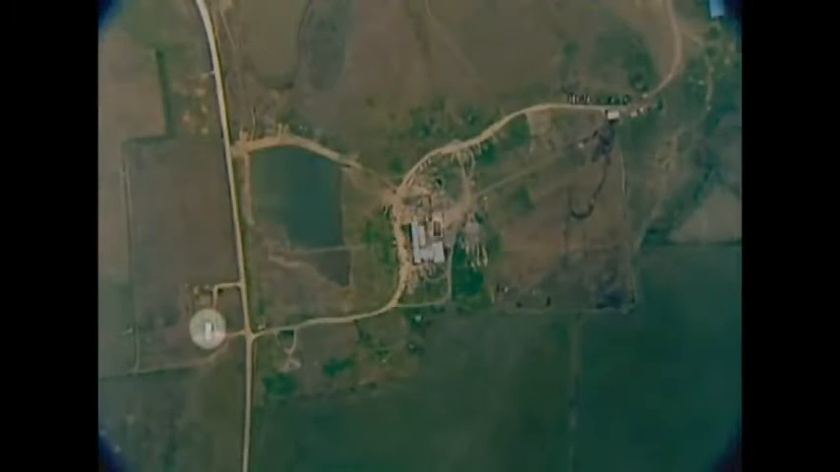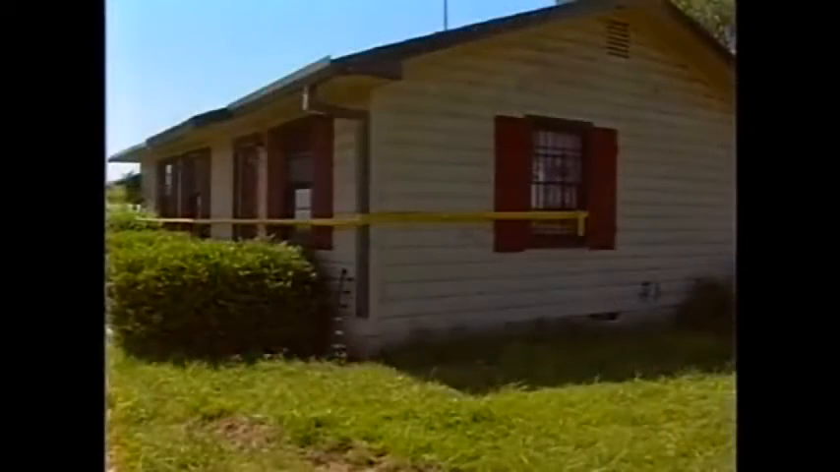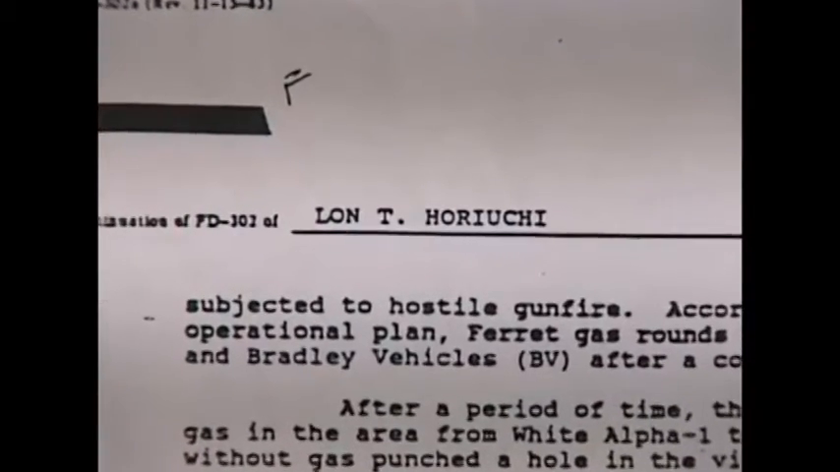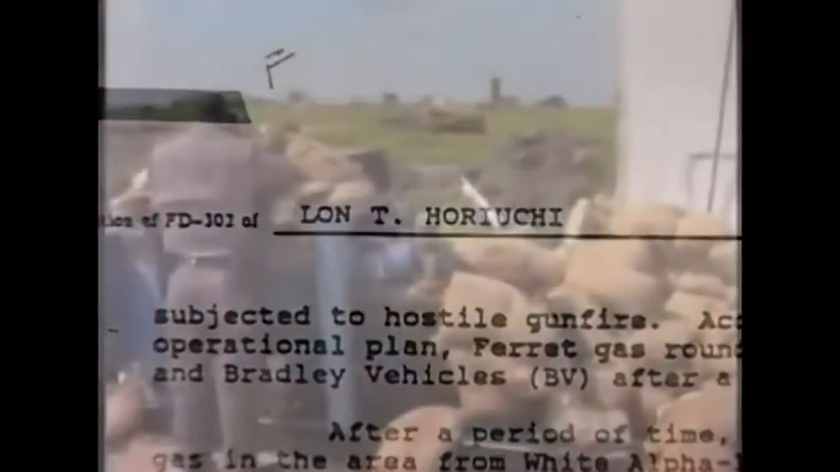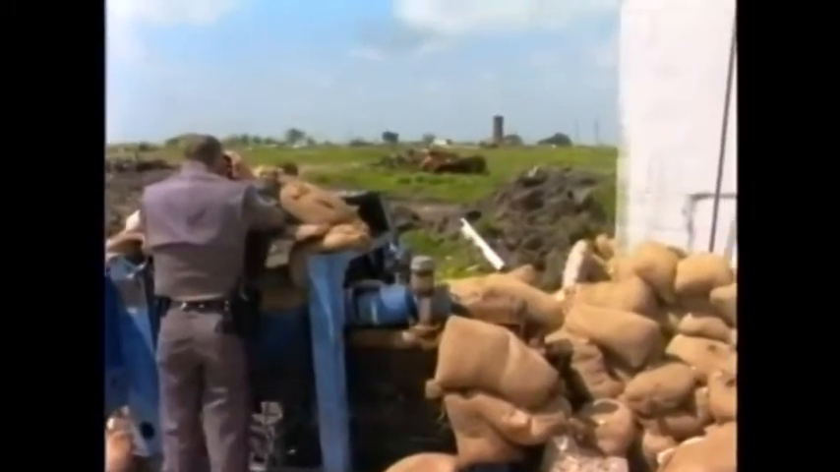The FBI named the sniper positions Sierra 1, Sierra 2, Sierra 3. On April 19th, FBI Special Agent Charles Riley stated in his after-action report that he had heard shots fired that morning from sniper position number 1, the undercover house. The position was occupied by the Blue Sniper team, led by Special Agent Lon Horiuchi. Horiuchi stated that neither he nor his snipers fired their weapons on April 19th.